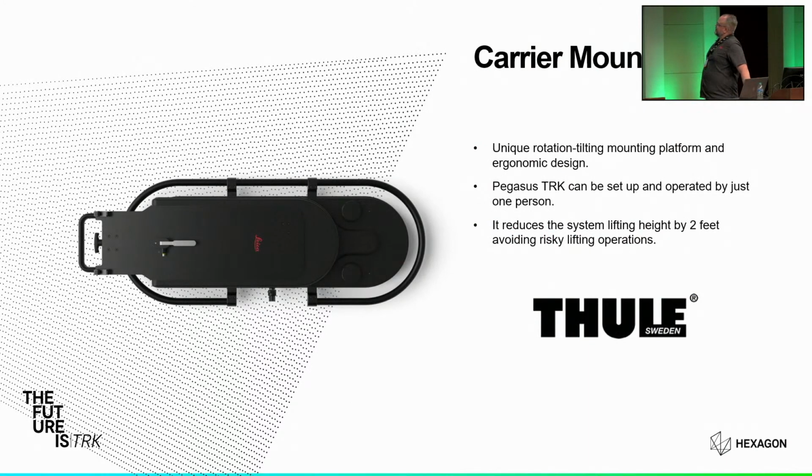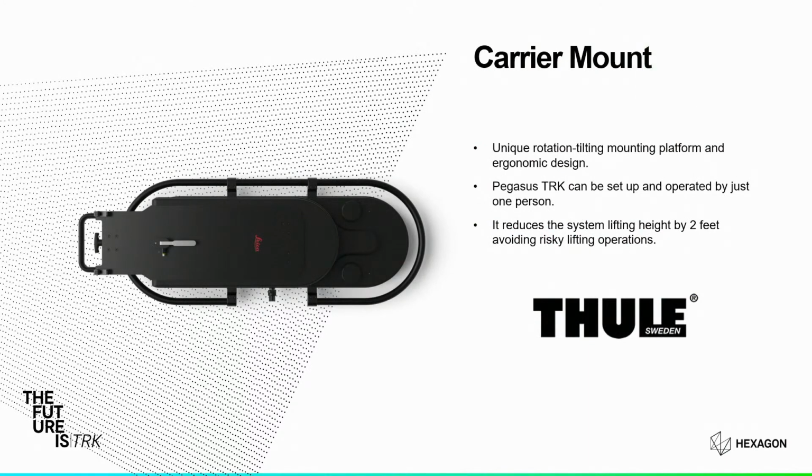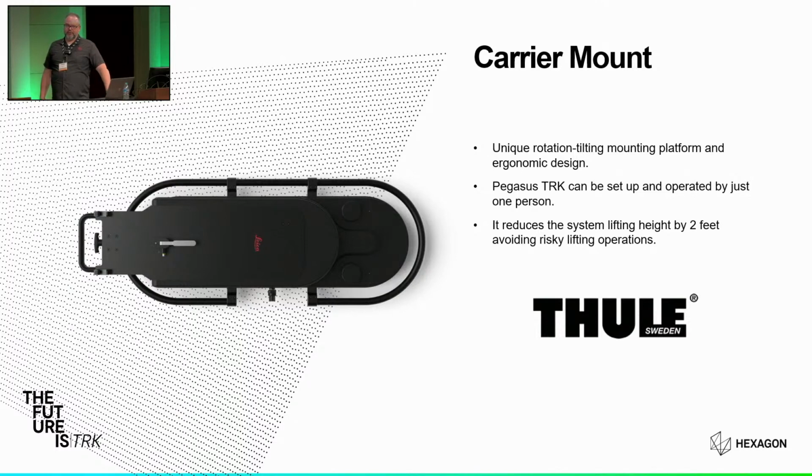So we also teamed with Thule to develop a new carrier mount for the Pegasus. And Thule's been in the roof rack game for a long time, and we're a great collaborating partner. And we're really excited about the solution that makes physically using the equipment in the field easier and safer. I'm sure insurance companies will appreciate this as well. But we're basically reducing the lift requirements by 2 feet.